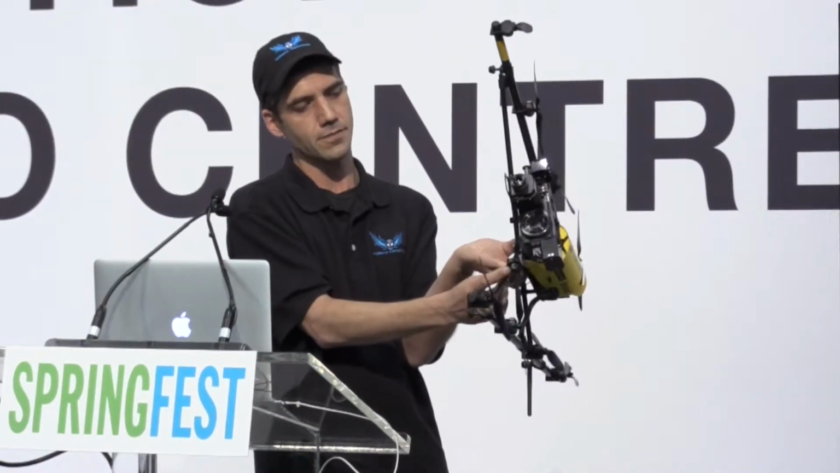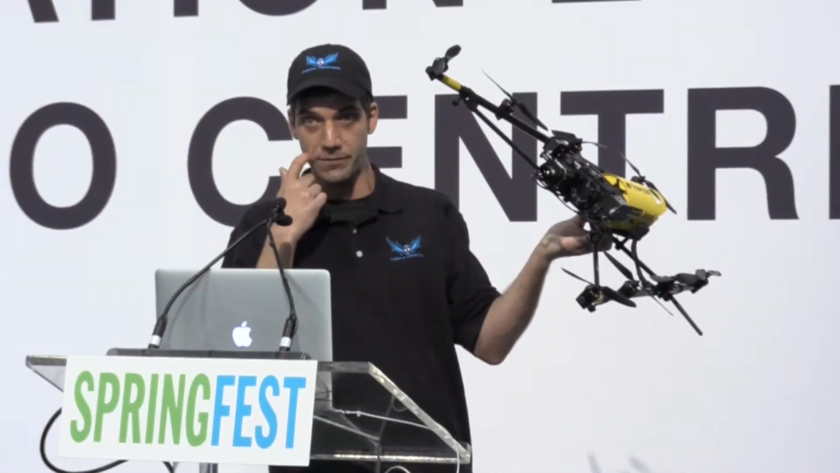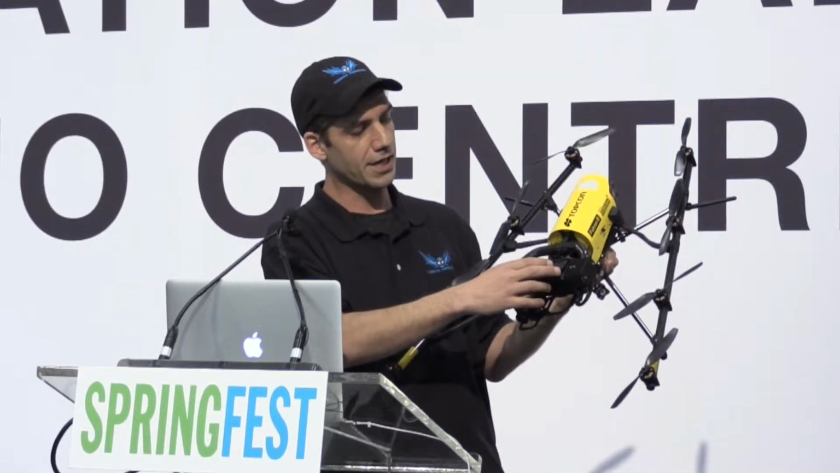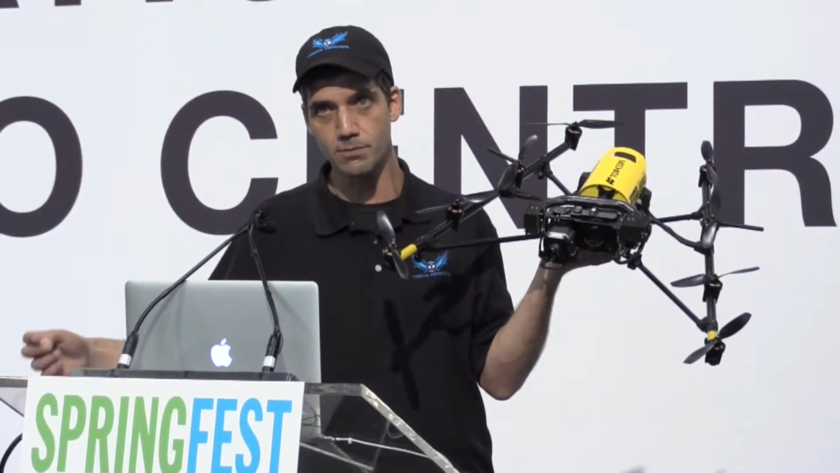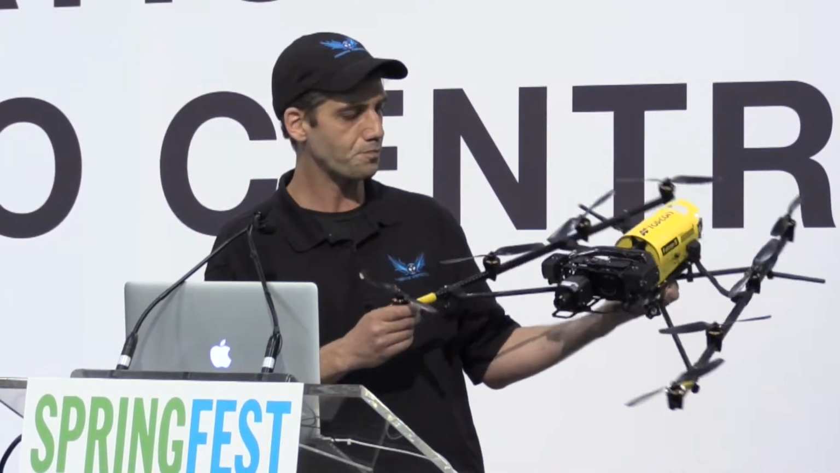This down here, this little black piece, that's the antenna for my video transmitter. So what's happening here is it's taking the data from the camera, sending it into the brain, and then from the brain back out into the transmitter that's sending it down into my ground station, so that both myself, the engineer, or my photographer can actually take pictures.